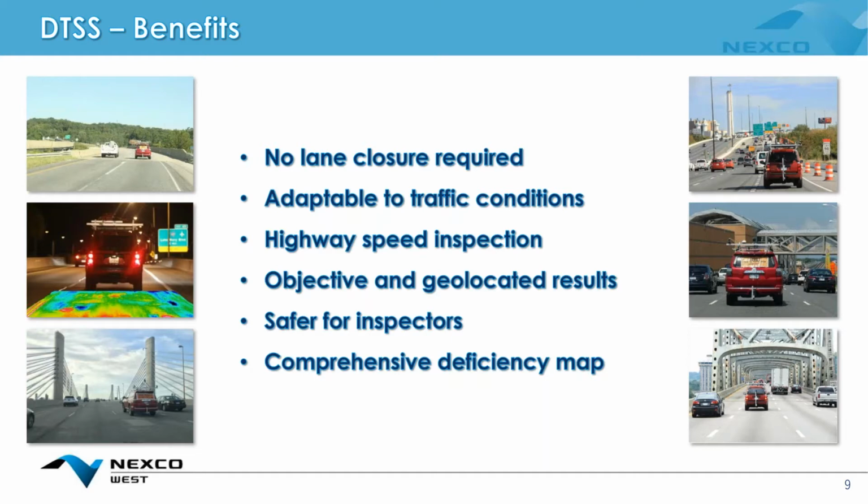The whole operation is done within a vehicle, so you simply pass over the deck while the sensors are turned on and recording. So we consider this much safer for inspectors. They're not exposed to unsafe highway conditions for prolonged periods of time, which hammer sounding and chain dragging do require. And at the very end of this, you're going to get a comprehensive deficiency map. We use the terminology deficiency map to refer to our deliverable set, and we'll show you some examples of that.